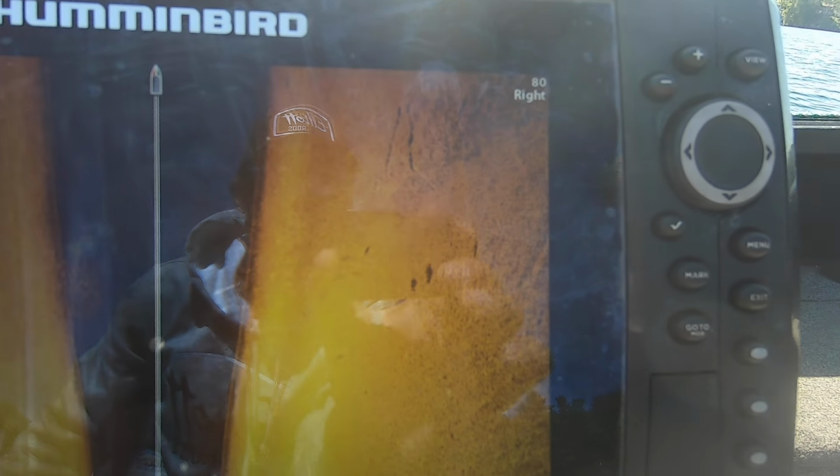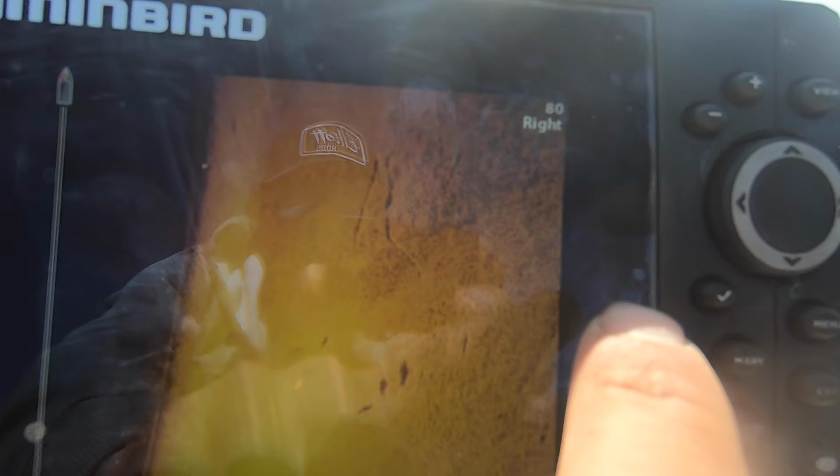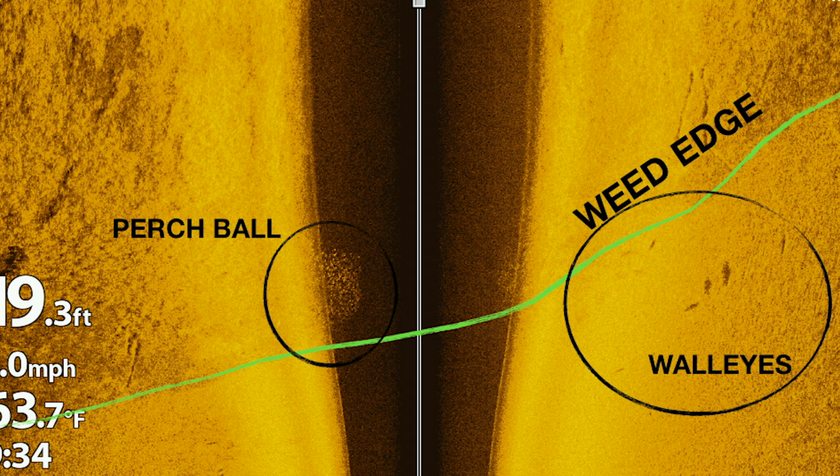Here's the fish on the inside, right? Here's a lot of weeds right here. There's actually a big perch ball right here, and the fish are set up on that inside edge. And that weed edge, I'll take a screenshot here so you can see it real well. That weed edge snakes down that spot just like that. Deep weeds in this lake. So I'll lay that over a piece of structure here again to give you guys a better idea.